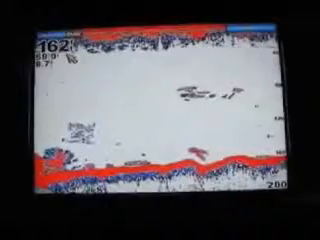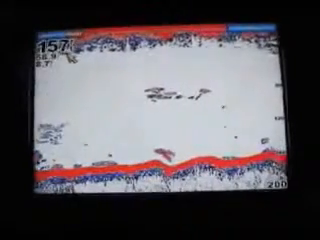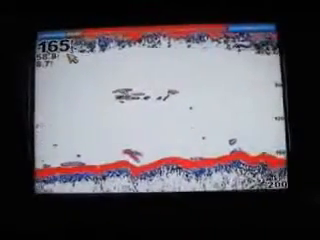A couple of other things to point out with the Sonar. If you ever see this number flashing, right now it's steady and it's reading. If that number is ever flashing, that means that you've lost track of the bottom. It no longer has a return from the transducer, and it no longer has any idea what the actual bottom reading is. So if you see that flashing, be careful, you don't have lock on the bottom.